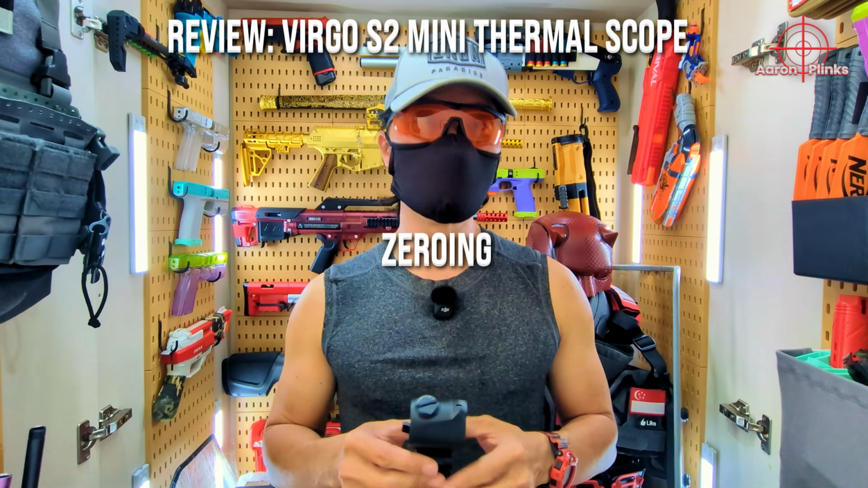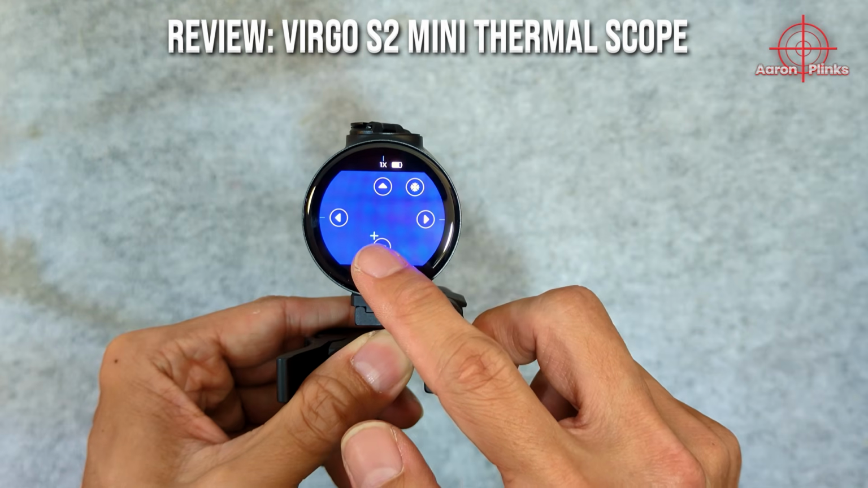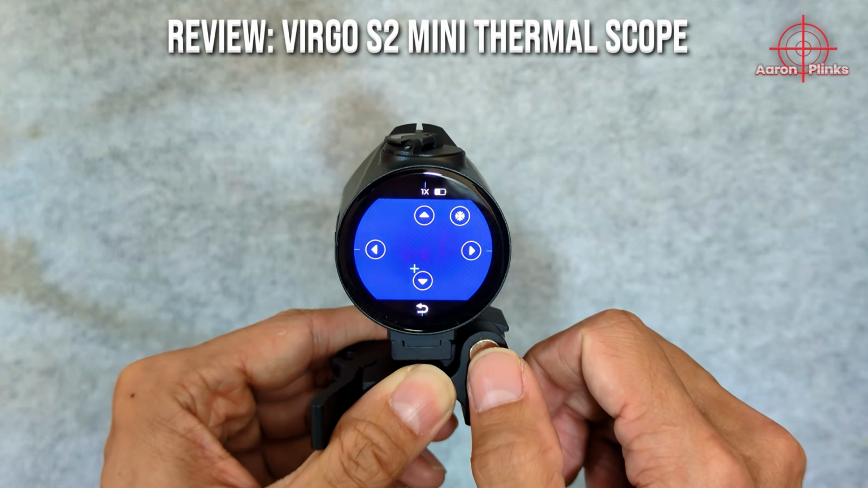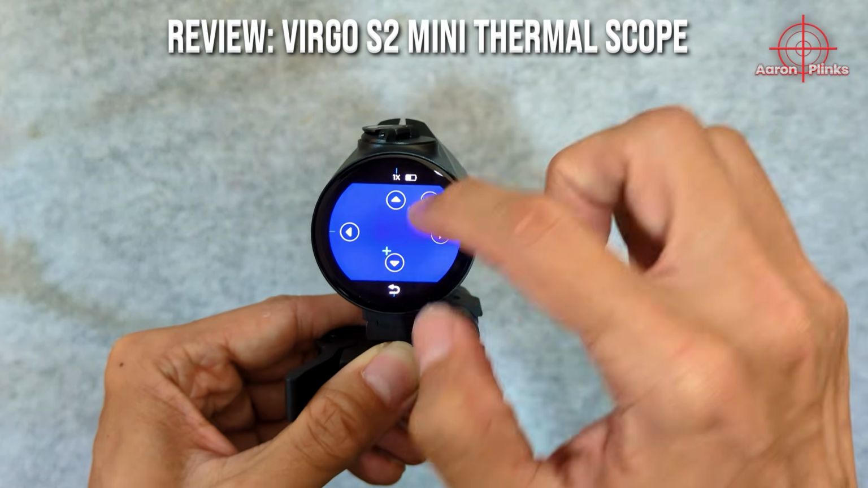The next con is the zeroing. Zeroing this thing means pressing the arrow icons to shift the red dot across the screen for windage and elevation. So if you have OCD and must have your reticle fixed right in the center of the screen, then this thermal sight is not for you. I admit I was a little bit turned off by this at first, but I eventually got used to it.